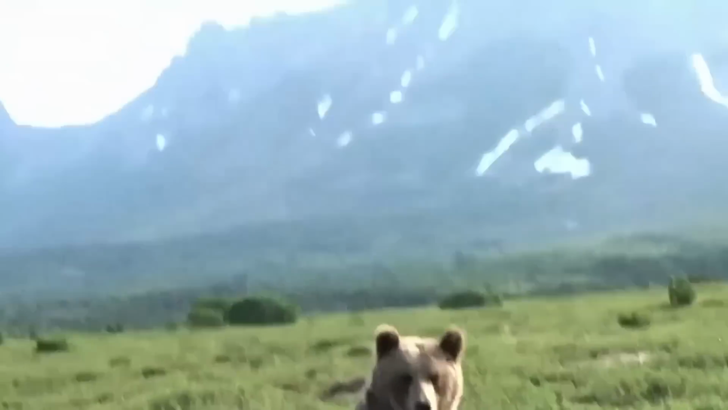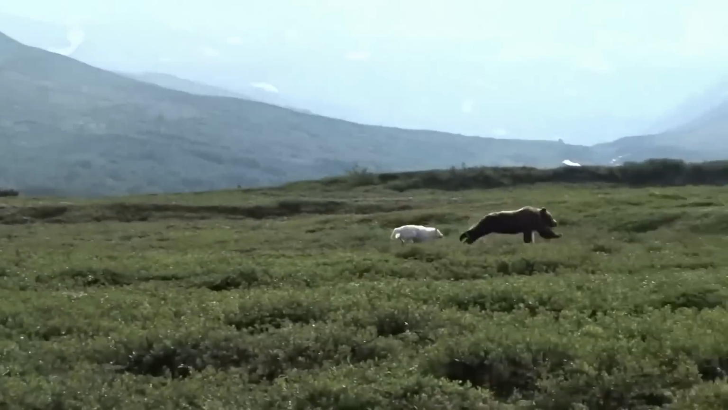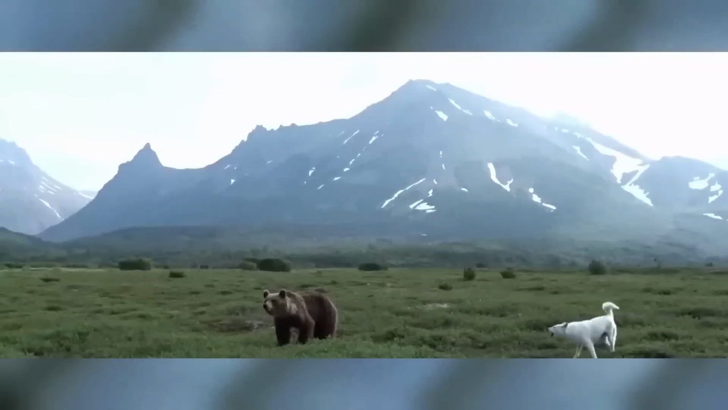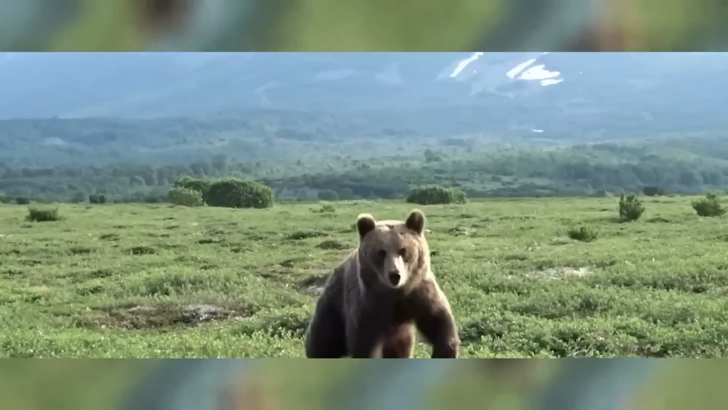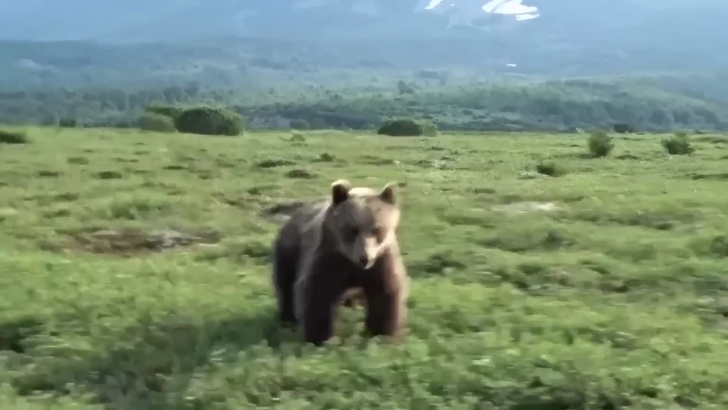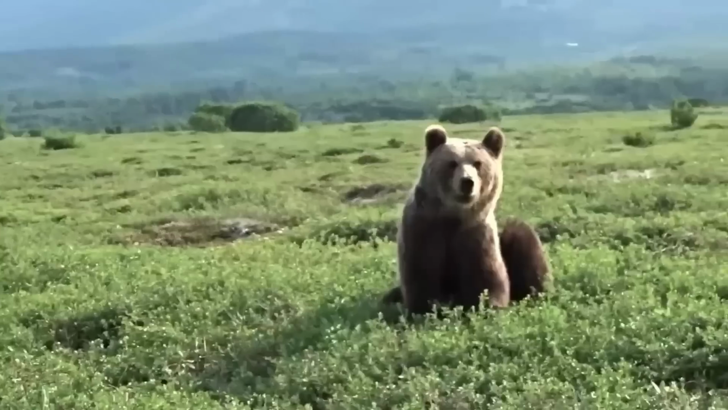He lights the flare and the bear decides, yeah, I think I've had enough. The man's dog is in chase, nipping at the heels of the bear. Honestly, this dog deserves a lot of credit. I mean, just by her being there, it definitely thwarted a bunch of potential attacks. It made the bear divide its attention between the man and the dog. Nicely, yeah.